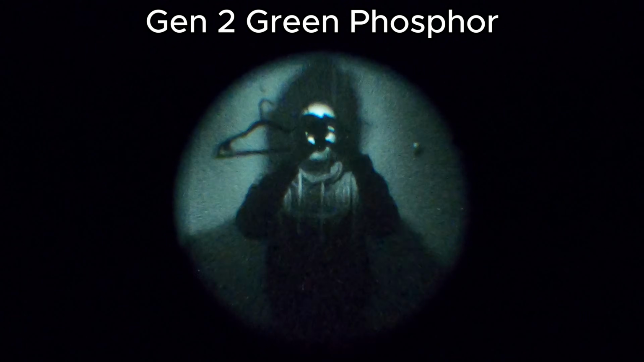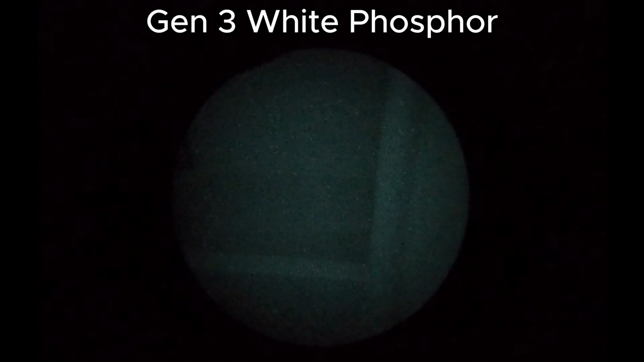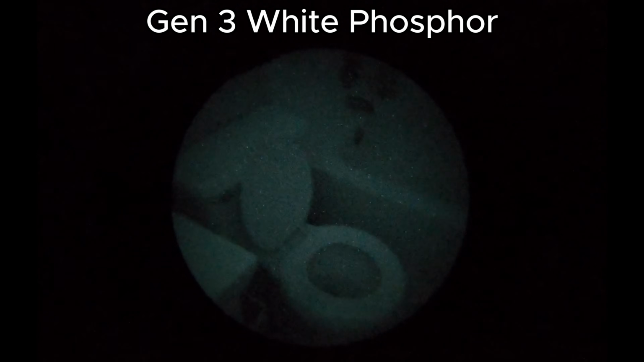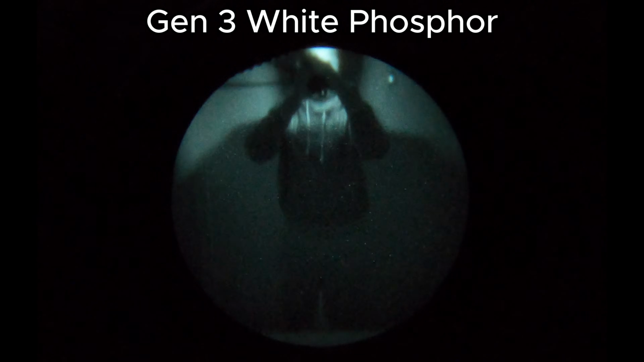Let's go back to the bathroom. We're now looking through my Gen 2 analog nods. While there is some noise, you can definitely see more of what is going on. And my Gen 3 white phosphor PVS-14 makes it better even still. You can see every detail, and remember, this is using a 5-year-old GoPro. Trust me, it looks even better in person.